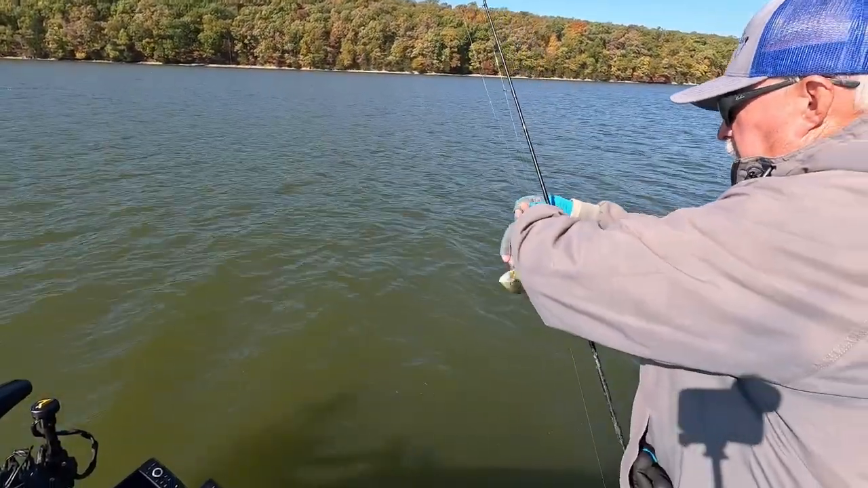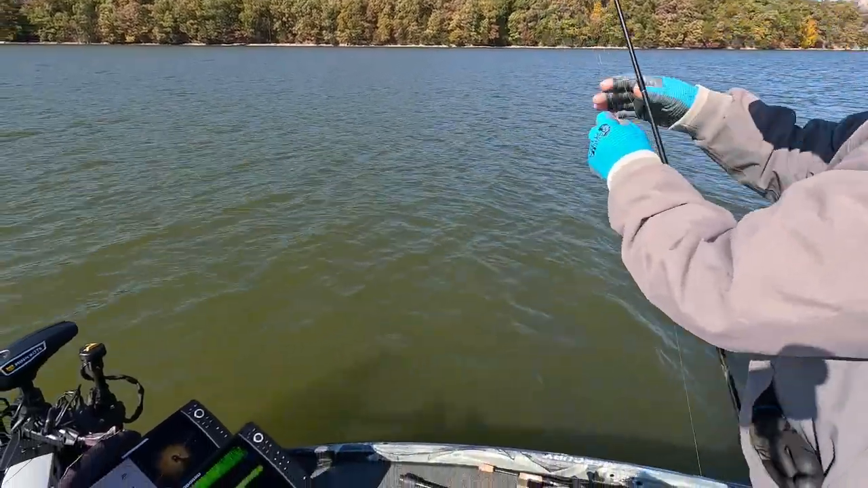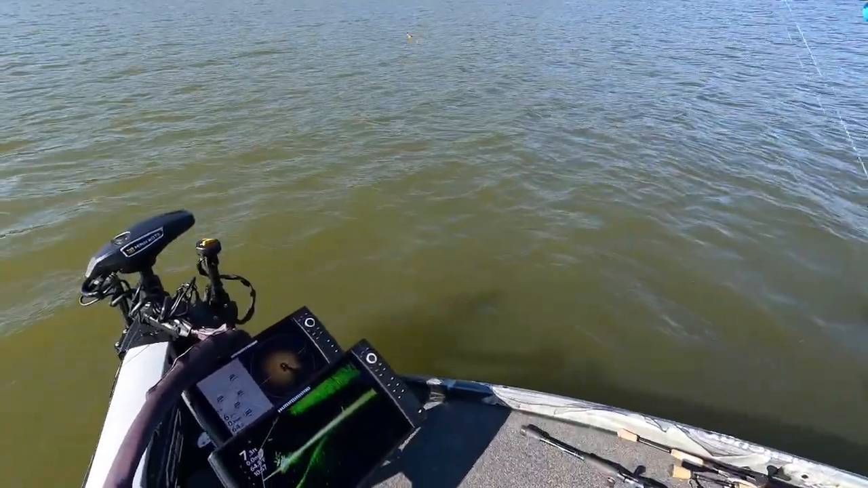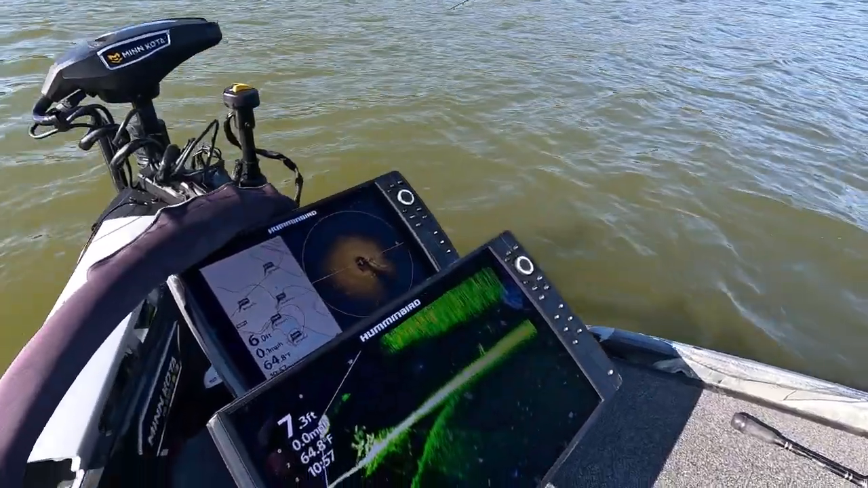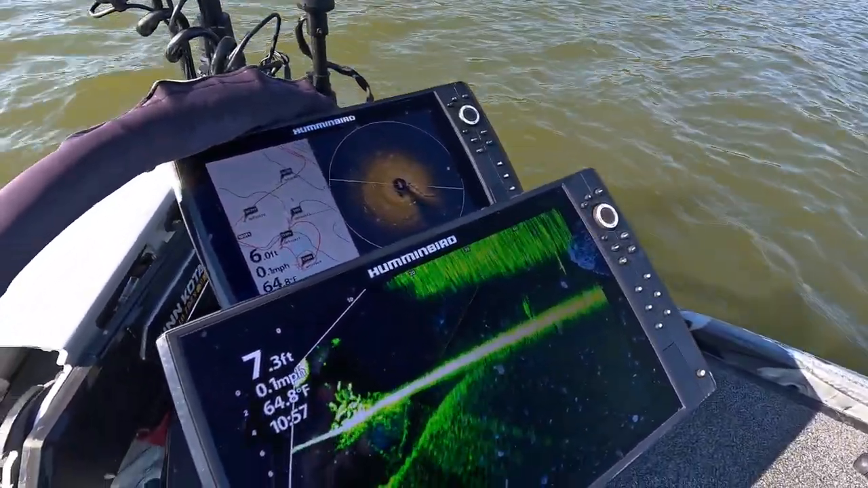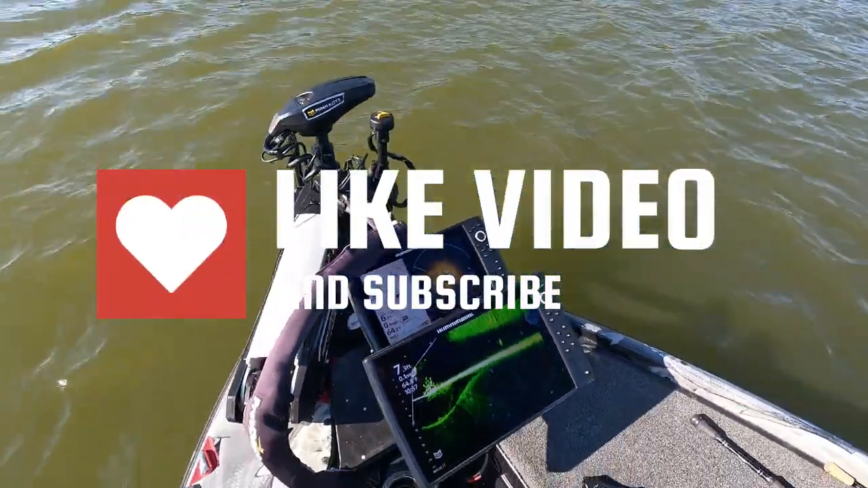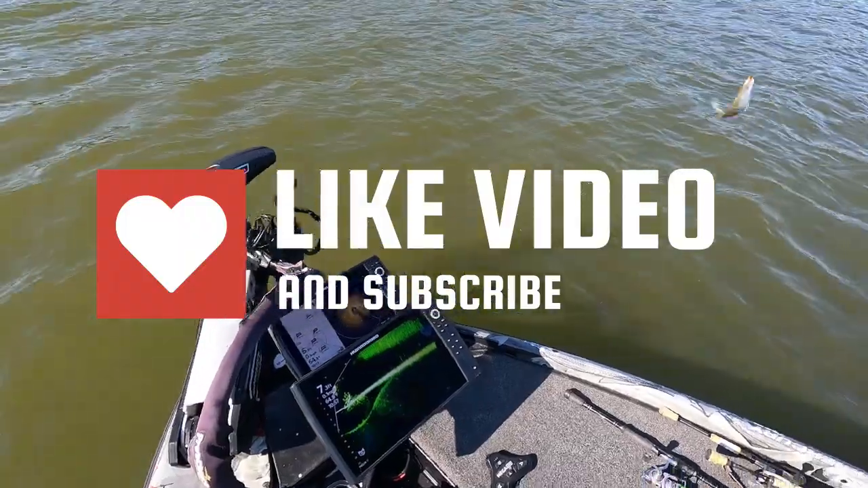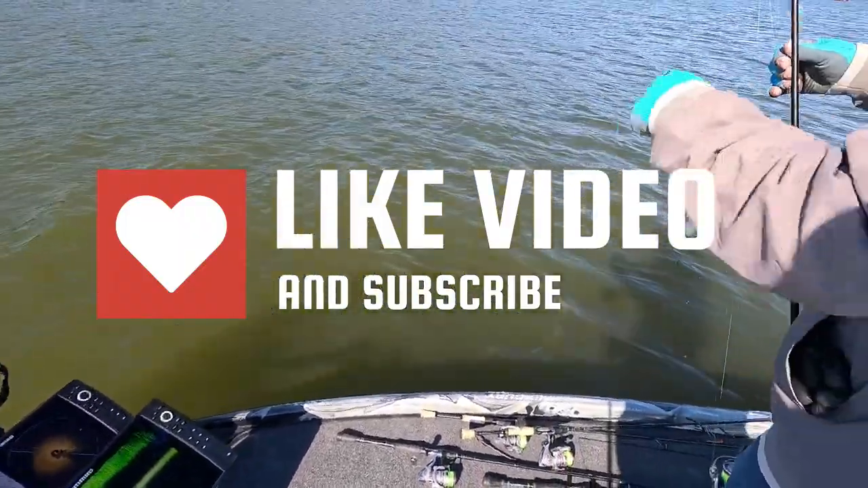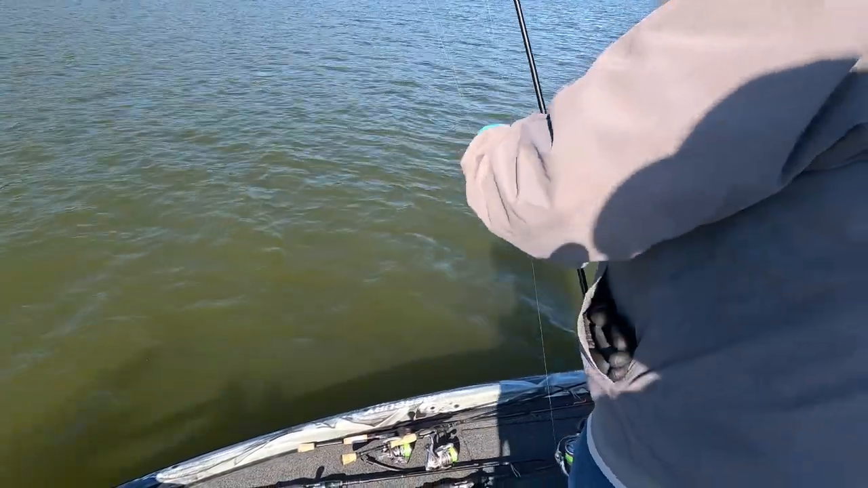That looks like it might be the root wad of the log. I see a couple look like pretty good ones right there, right down deep in it. There's my jig going right in the middle of it. See on the bottom down there? You see those fish right on the bottom. A lot of times those are the bigger ones. I haven't got past the little guys yet.